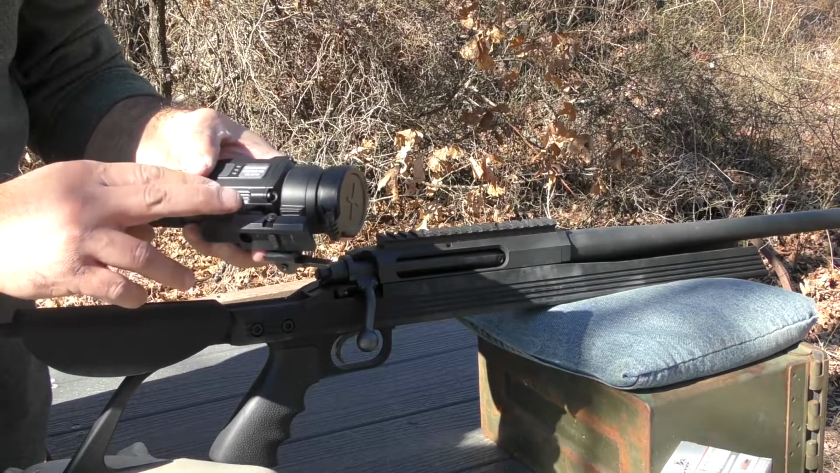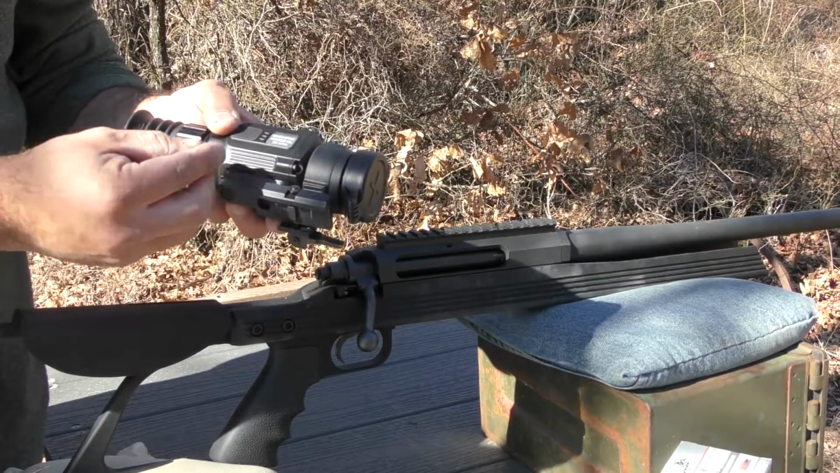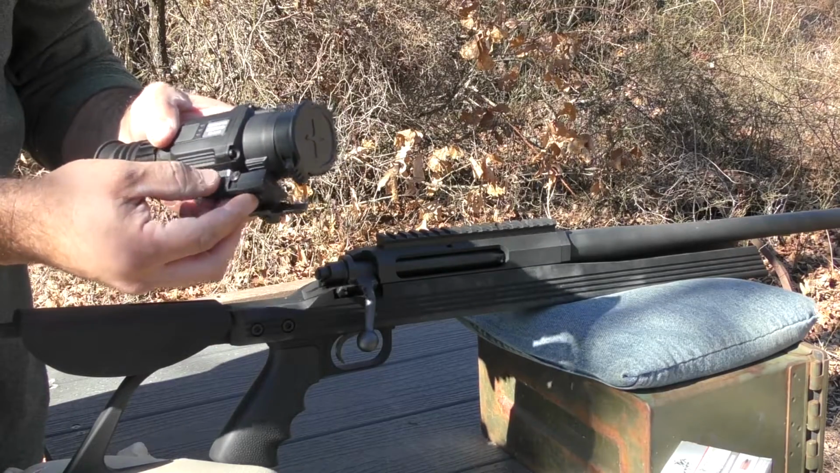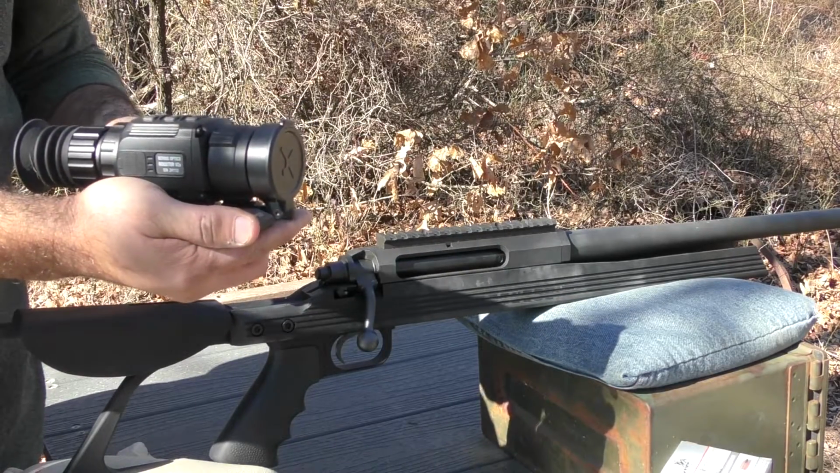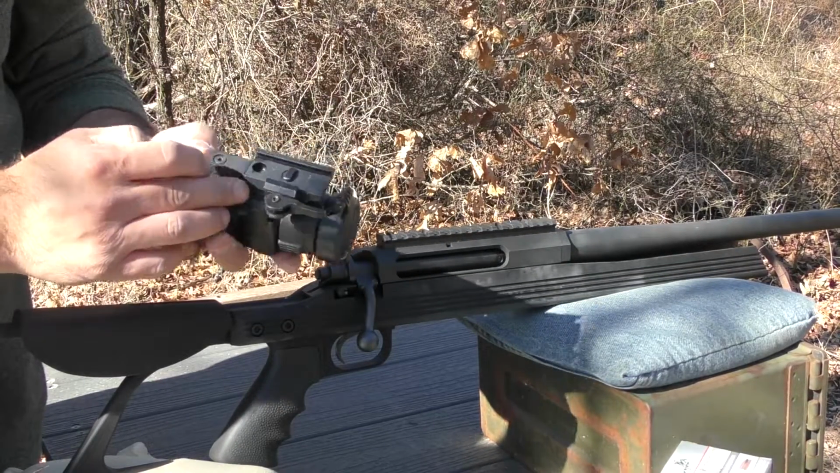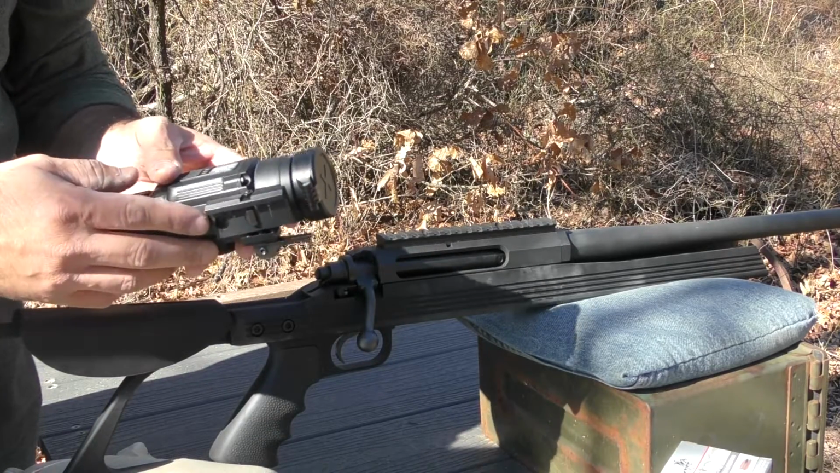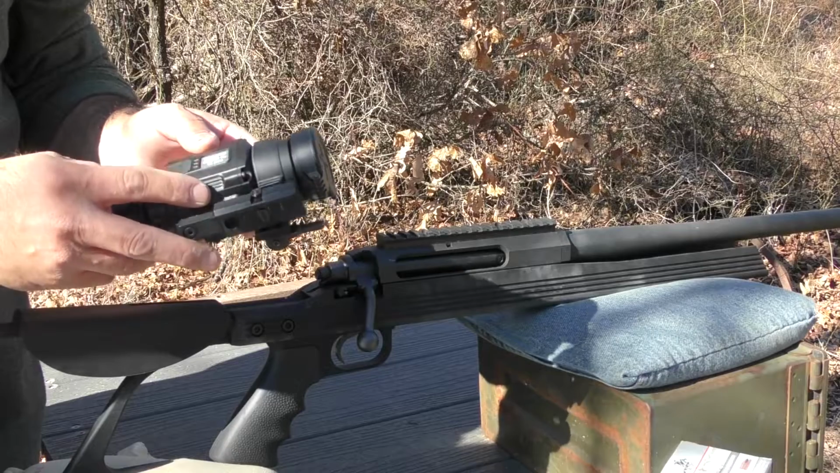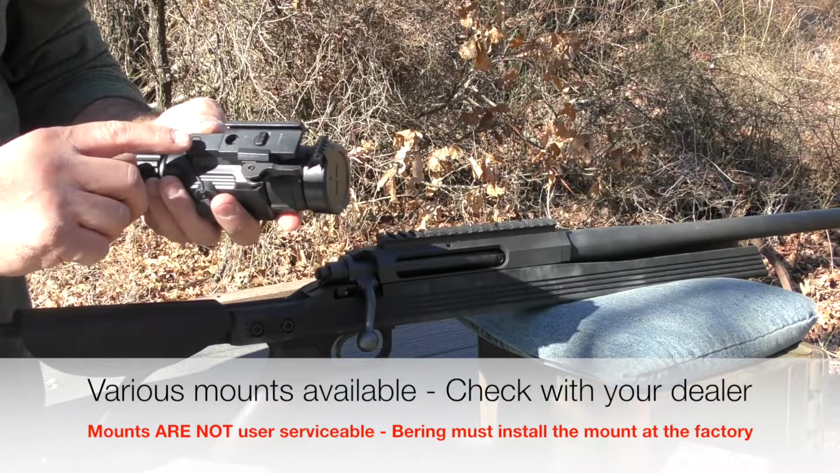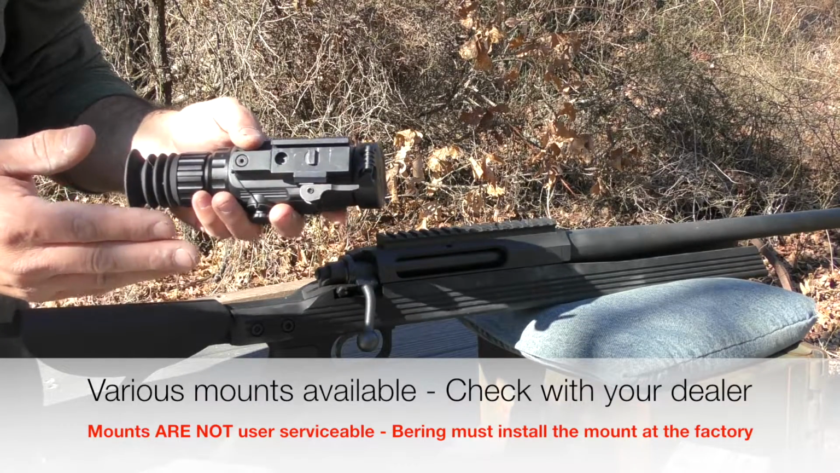Bering is setting these up from the factory. They're centering them as best they can with machinery and equipment to get a true center of where this scope mount is mounted on their machine and the true center of the scope. Then they epoxy the mount to the scope body to pretty much rule out any issues that a user could have once they receive their Bering Optics scope. So it is not recommended that you mess with these bolts or take the mount off the scope body. That would void the warranty.